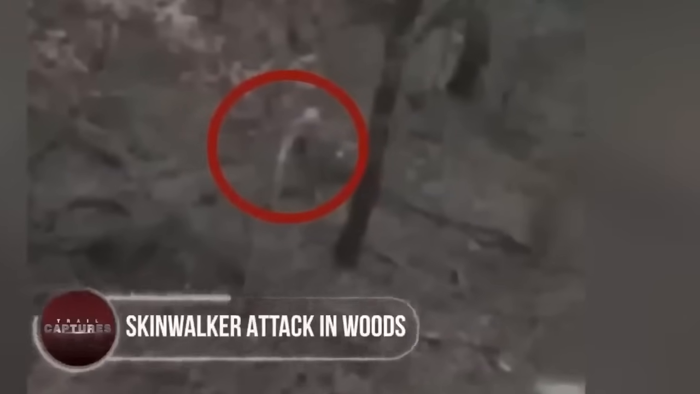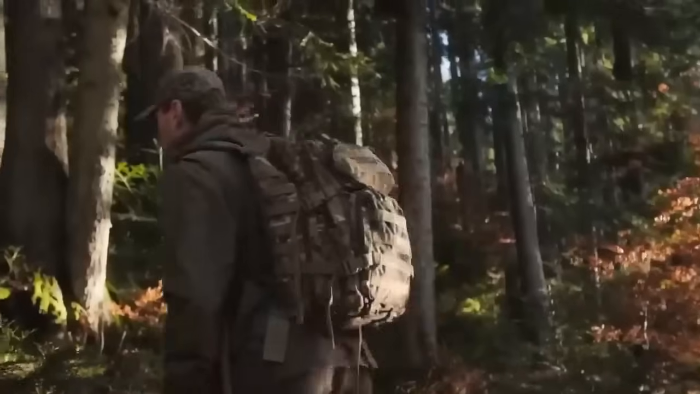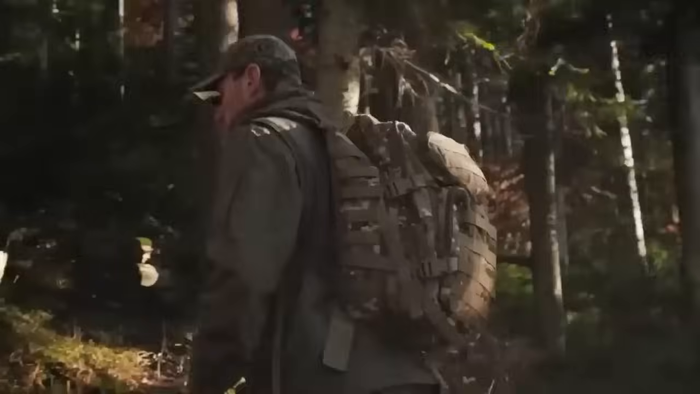Skinwalker attack in woods. If you hear an unsettling humming sound, it's probably for the best to stand clear of it. A man, while driving on the outskirts of Montana, stopped for a cigarette break when he heard a very unsettling humming sound all of a sudden. Out of curiosity, the man entered the woods to find the source of the sound when a skinny, fast-moving skinwalker appeared from nowhere in pursuit of the man, almost as if it were a predator. What happened next remains a mystery. However, the fact that this video made it to the internet shows that the man who recorded the footage may have survived.